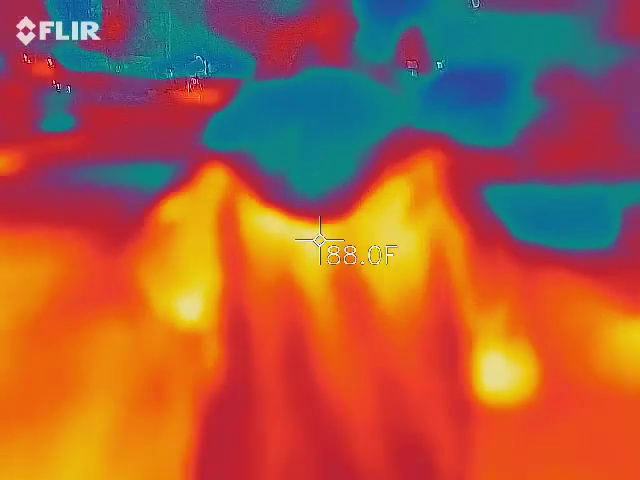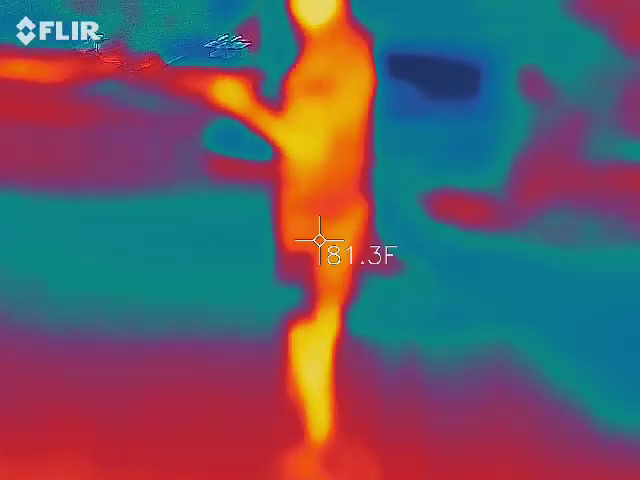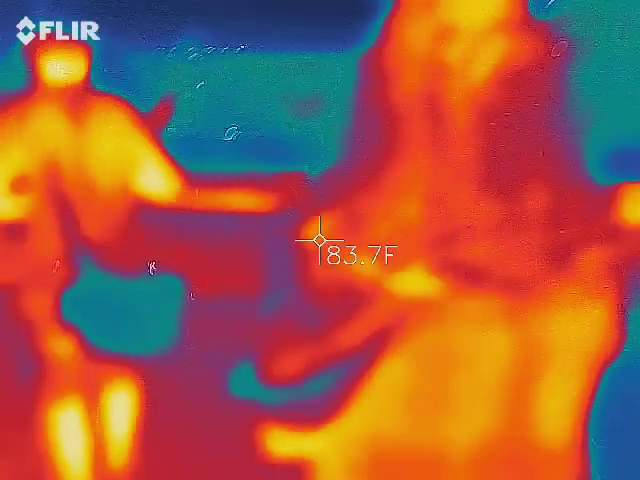Her hair is cool. It's all blue. He meant literally cool, not the cool slang term. I don't think hair has heat. That's tough.